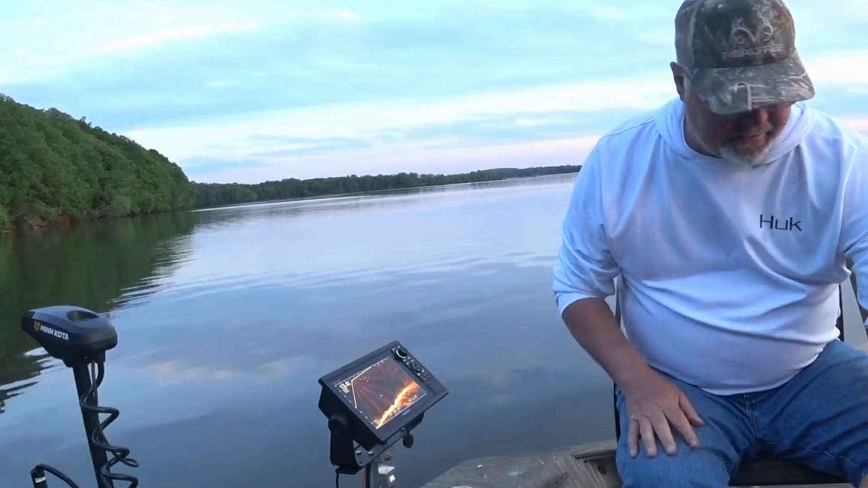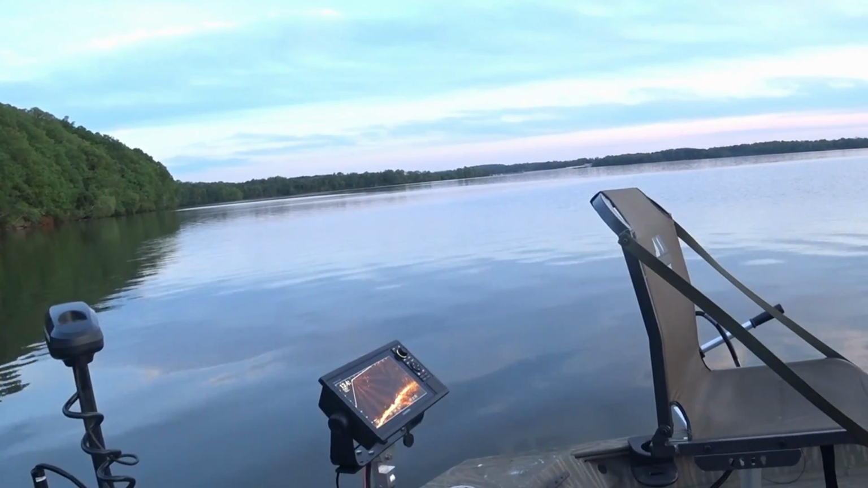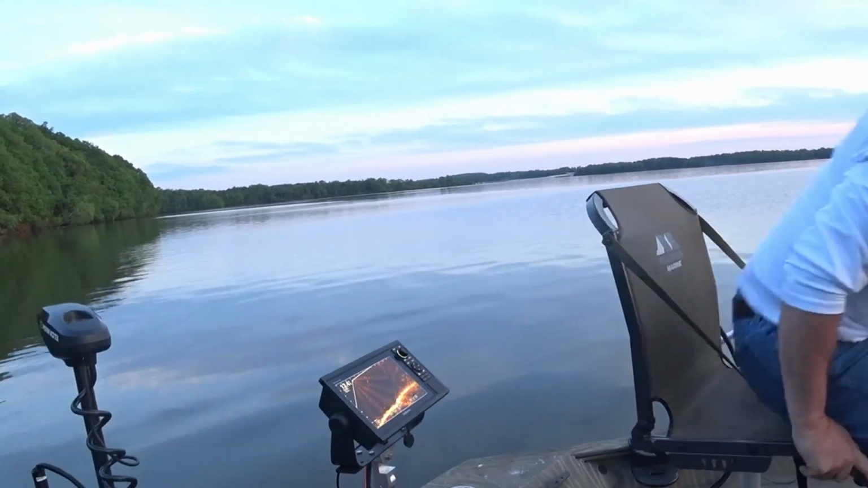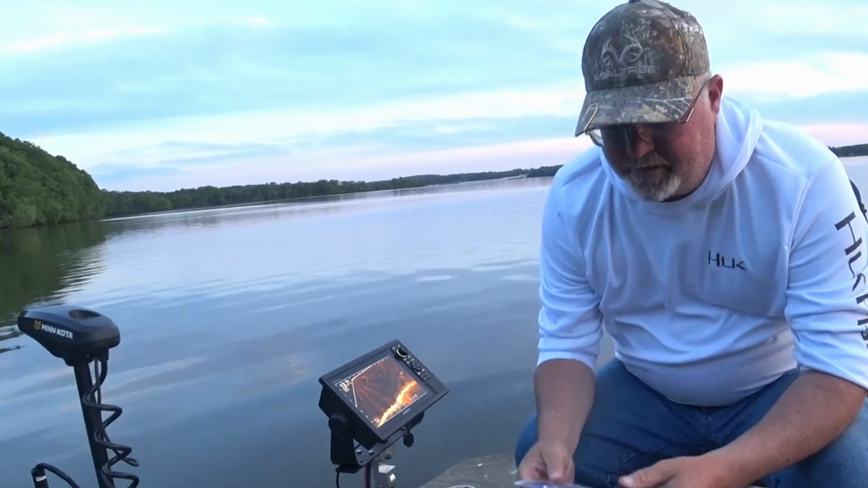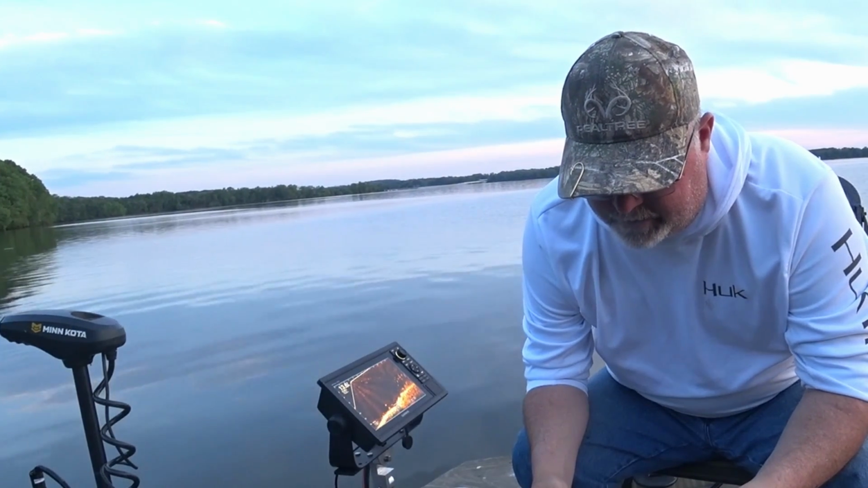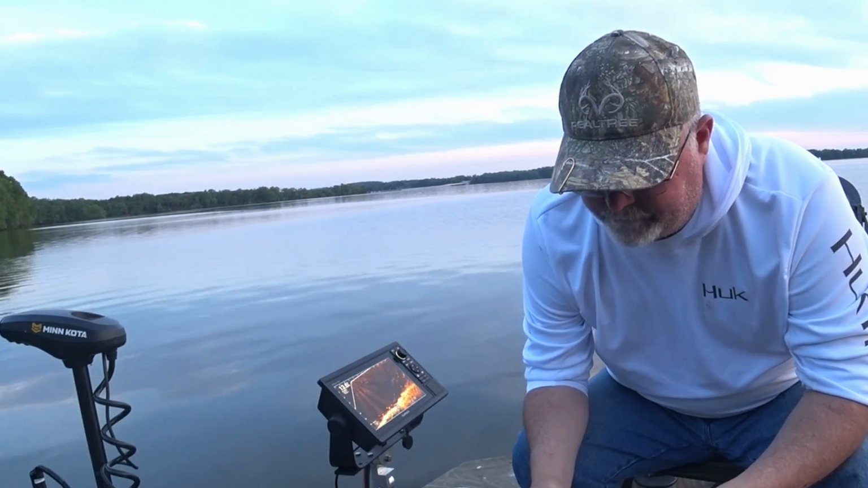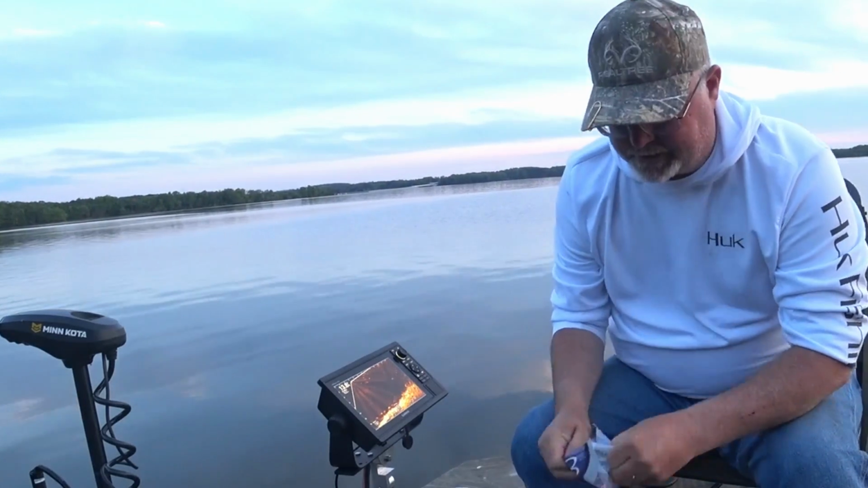Let me show you a jig that I'm using. Bait Rigs Tackle Company, and what I've done, I ordered these the other day, and they're basically ice fishing jigs.